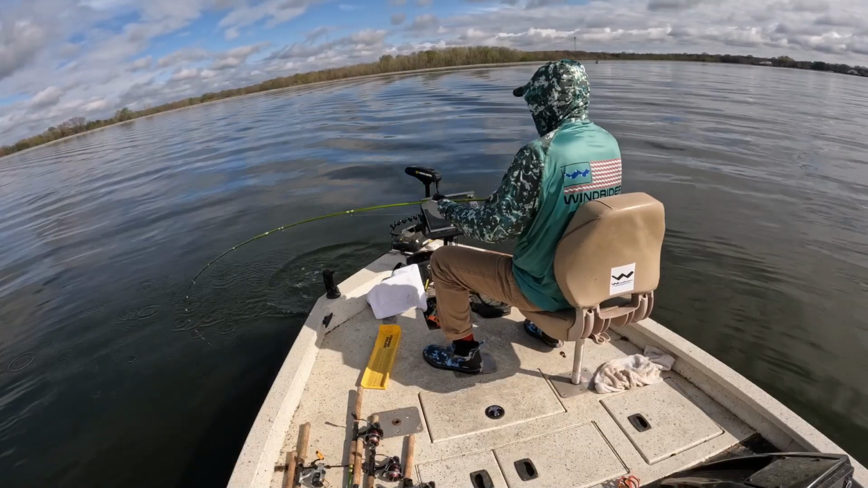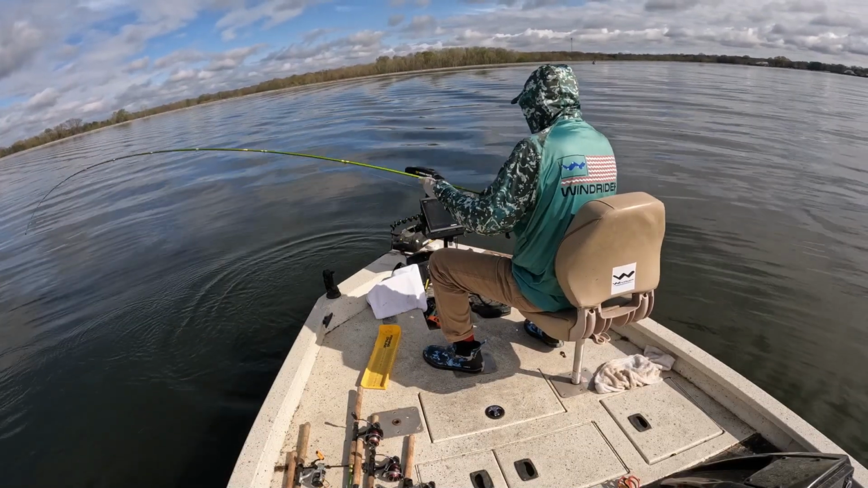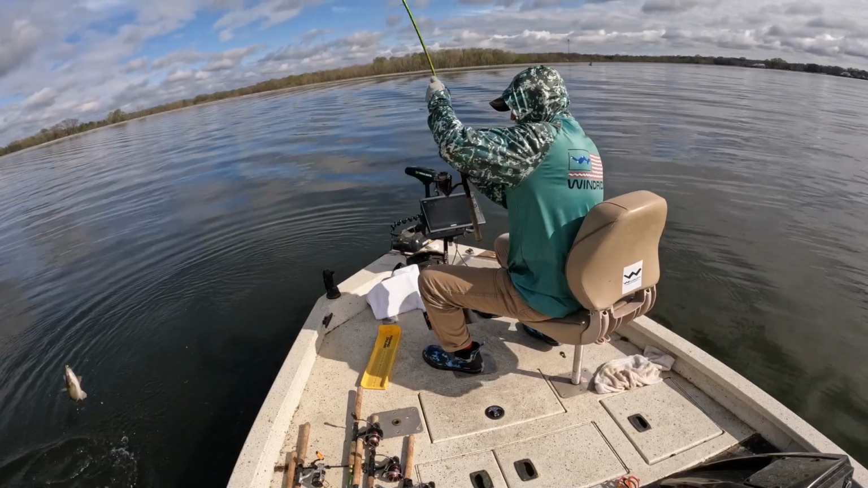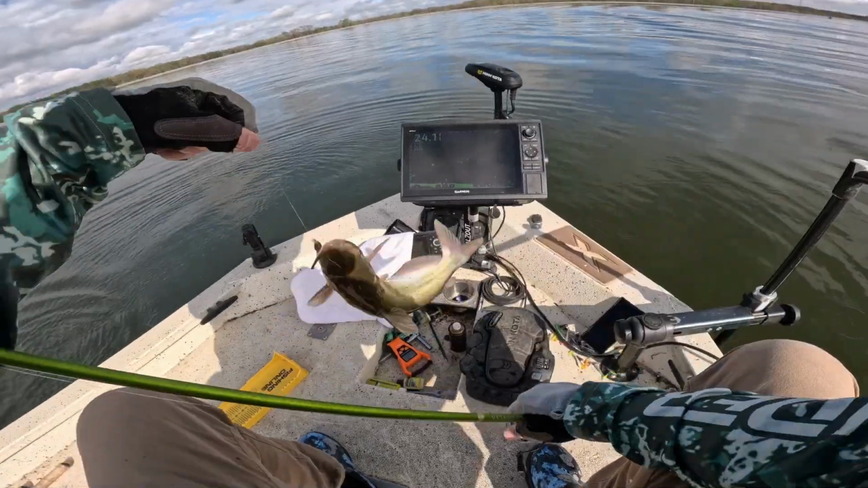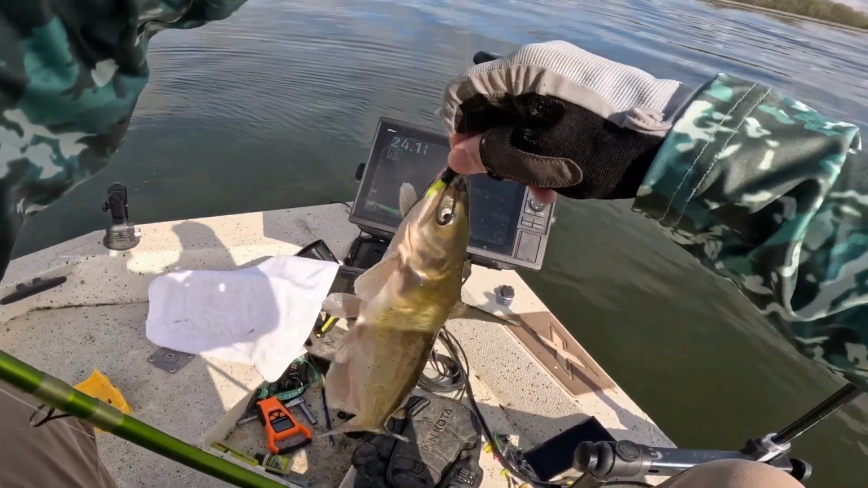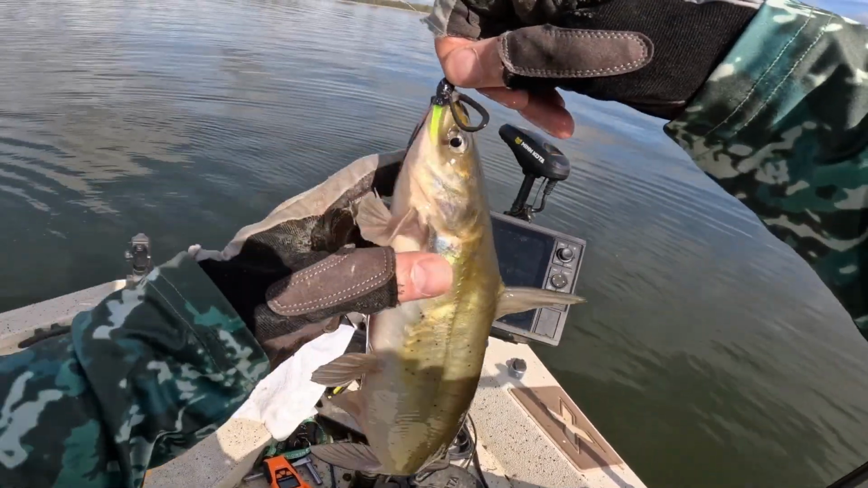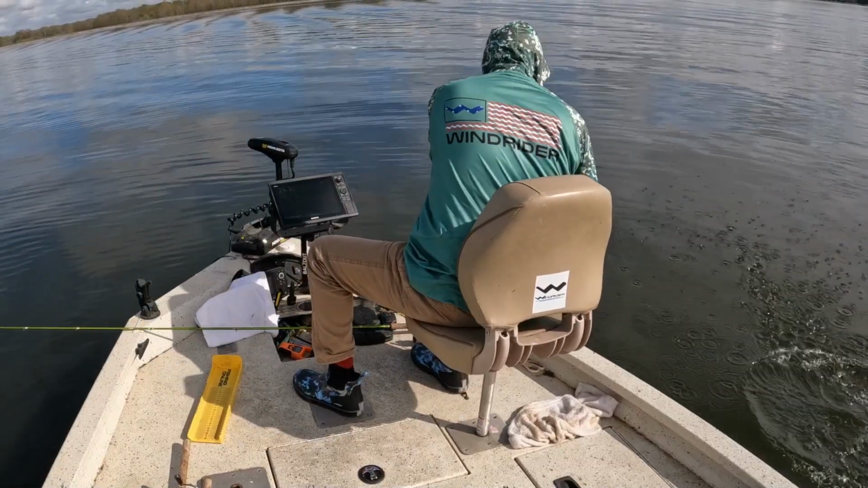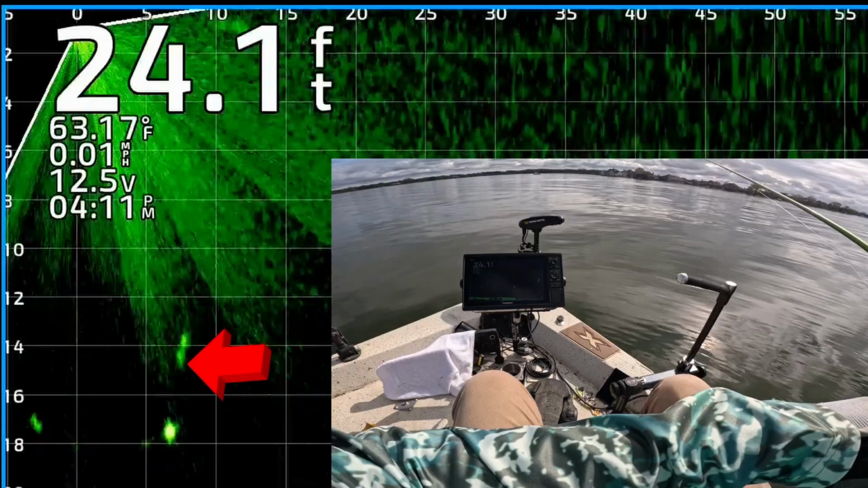Oh my goodness. Should have known better. In general, those catfish have a little bit narrower return and they're moving around faster most of the time. Sometimes they look just like a crappie and you can't help it. I hate catching them though.